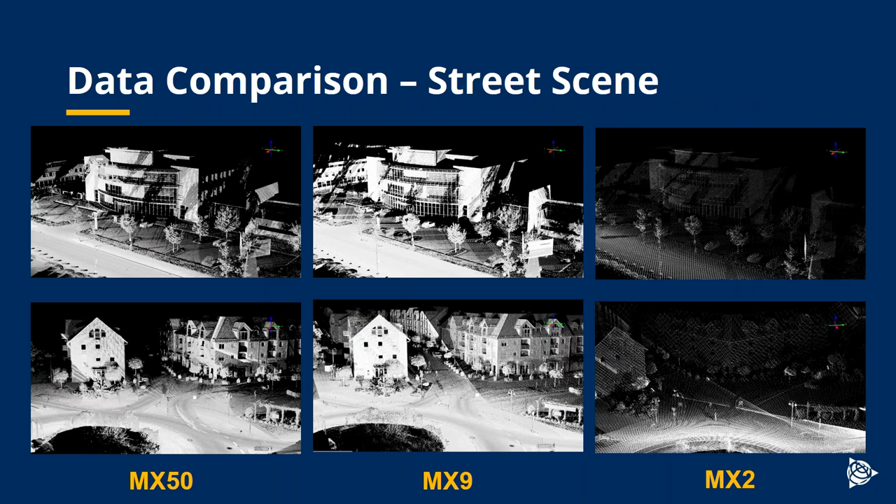This is for those customers that maybe are MX9 customers or previously were MX2 customers and are interested in data comparison between the various systems. So the MX2 here, MX2 no longer exists as a saleable product, but it's really in there as a reference point for you to see the comparison between data collected with an MX50 and MX9 and an MX2.